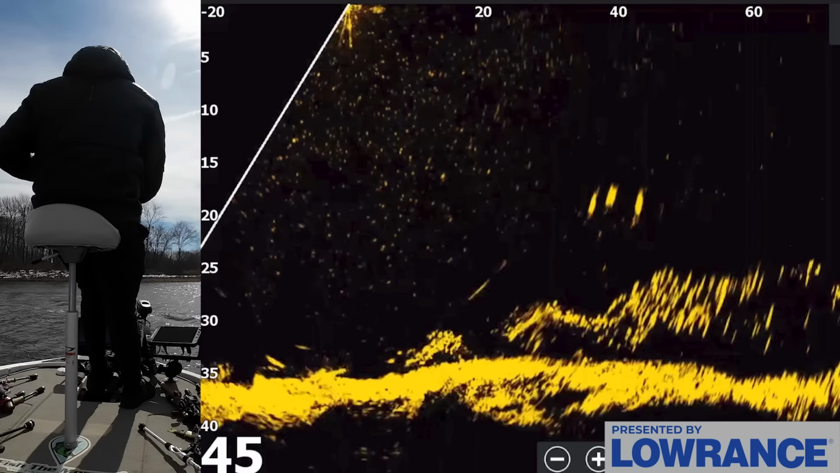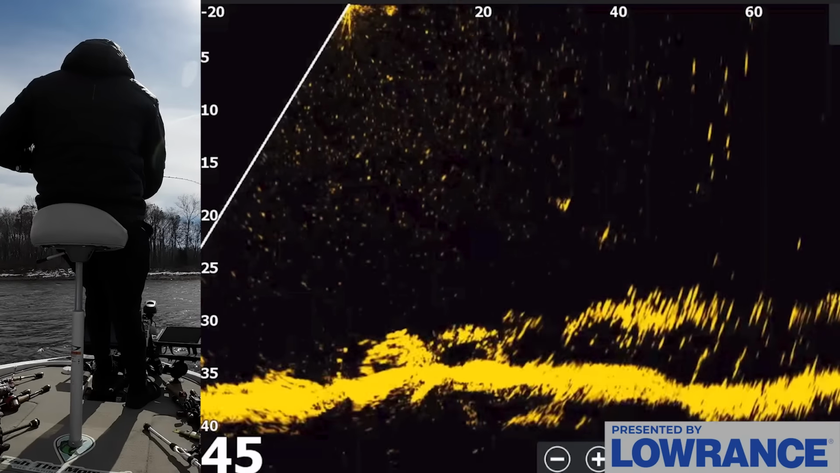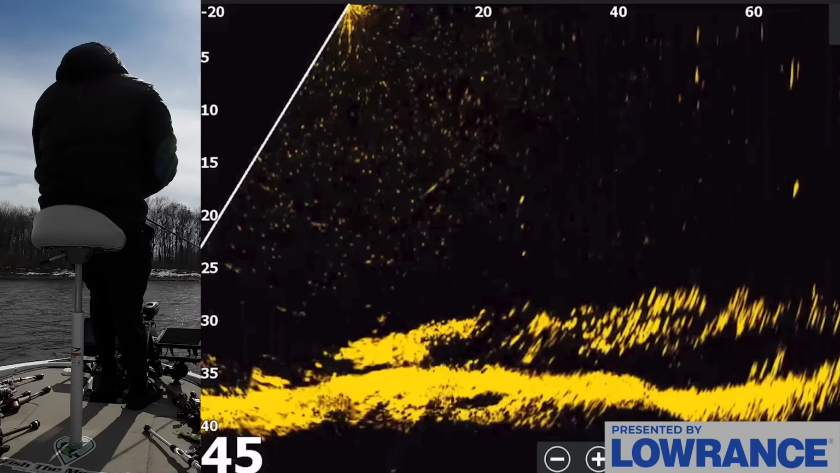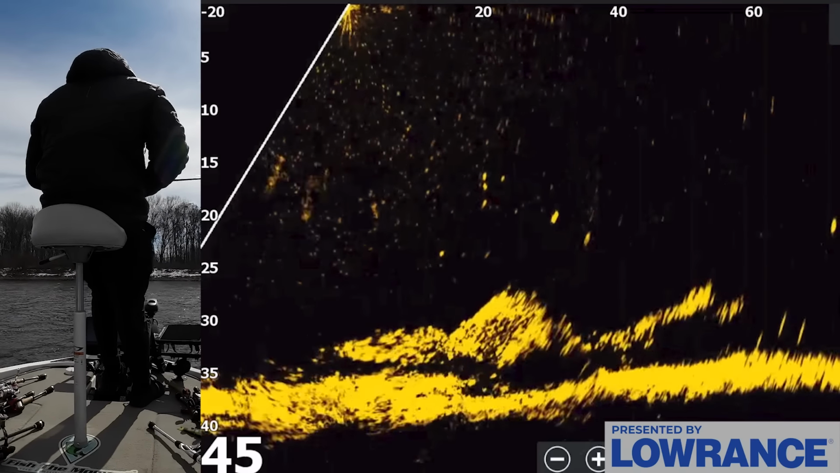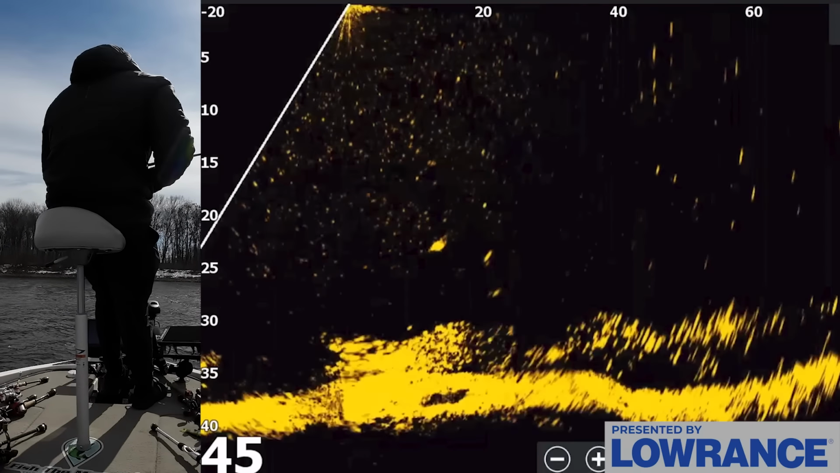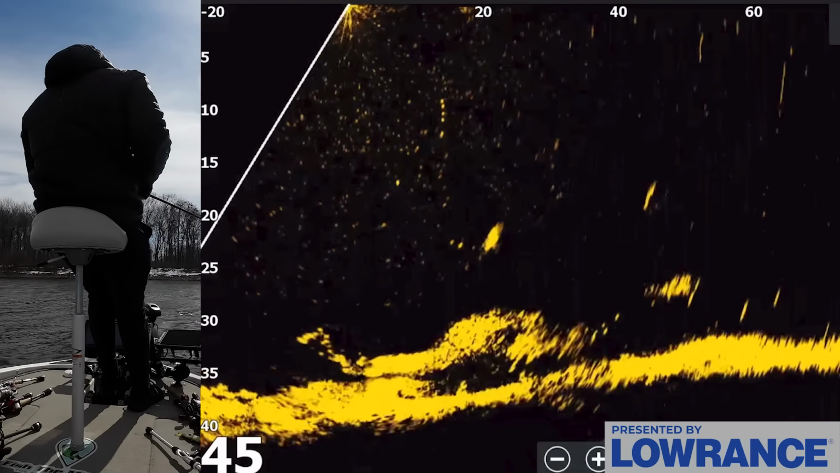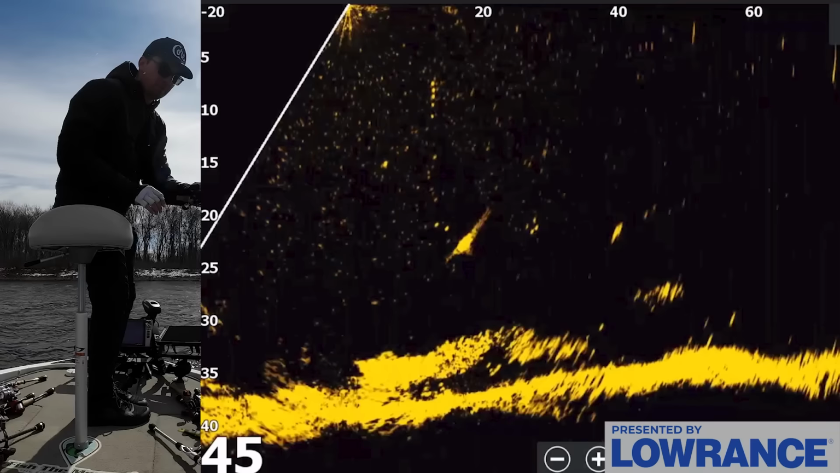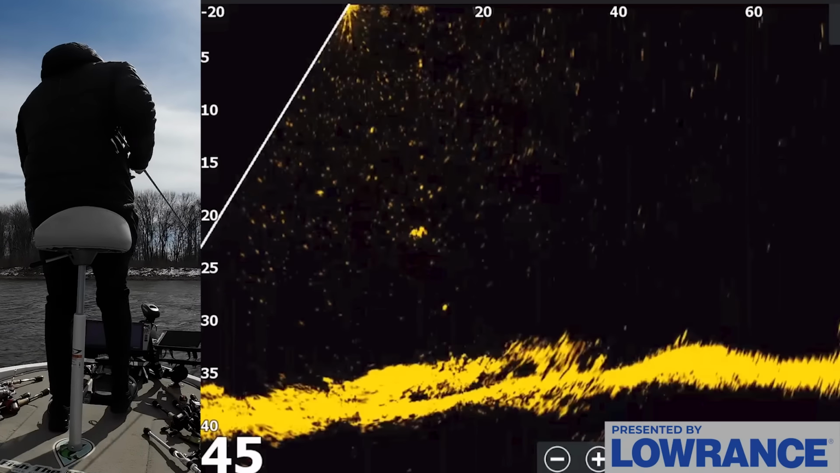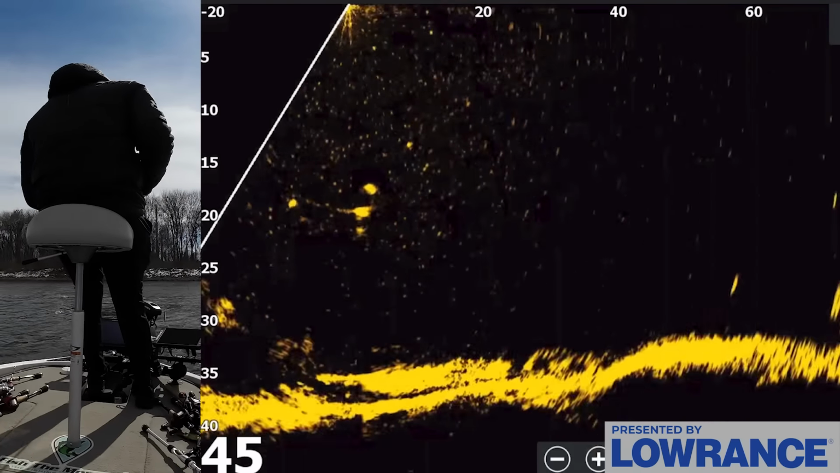I'm right on the middle of him. Oh, he's looking at it. Come on. Just get it. Eat it. Okay, they didn't like that. So we're going to go back to the minnow because they didn't like that. That spoon I thought was going to be the deal, but it was not on those fish. So let's see if maybe the minnow is the deal again, or we can get one to react to it.